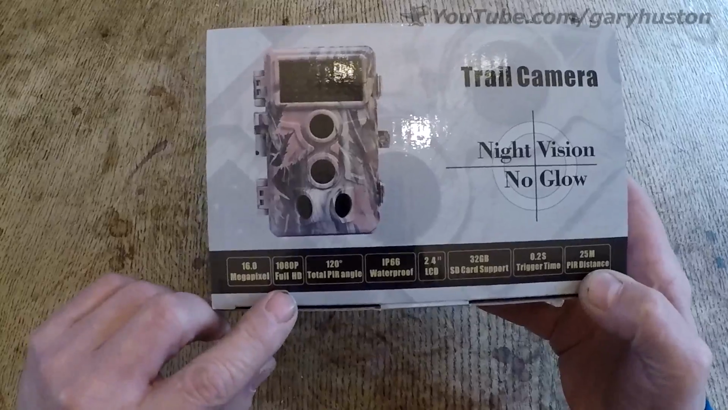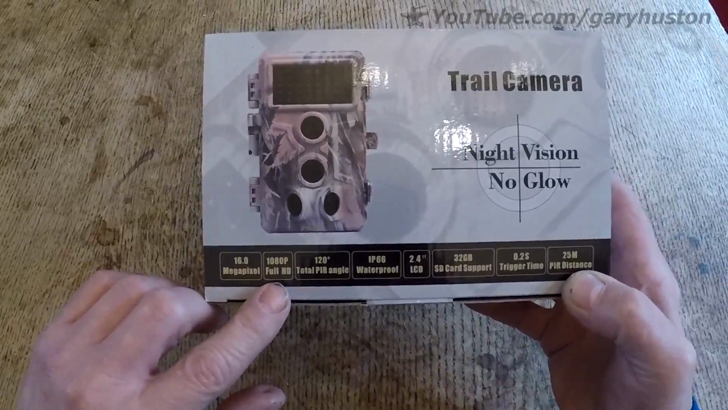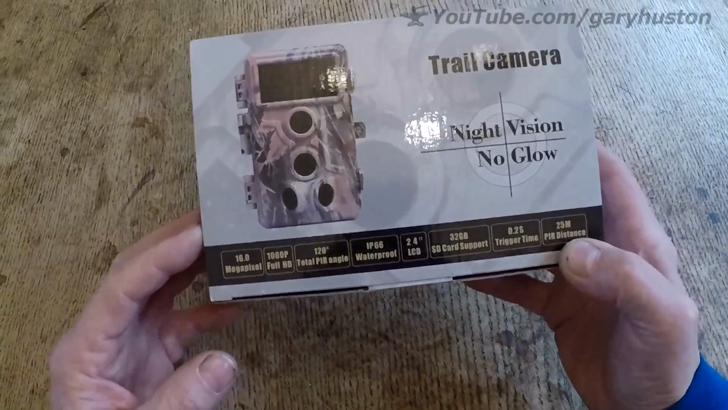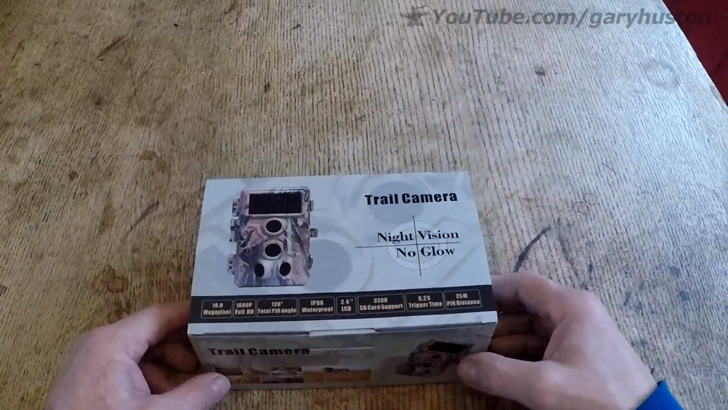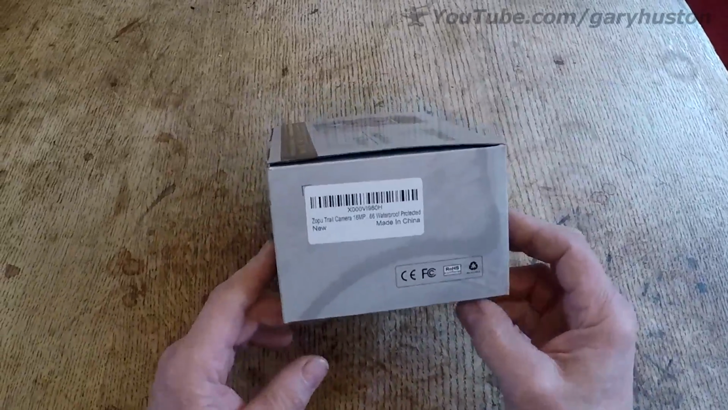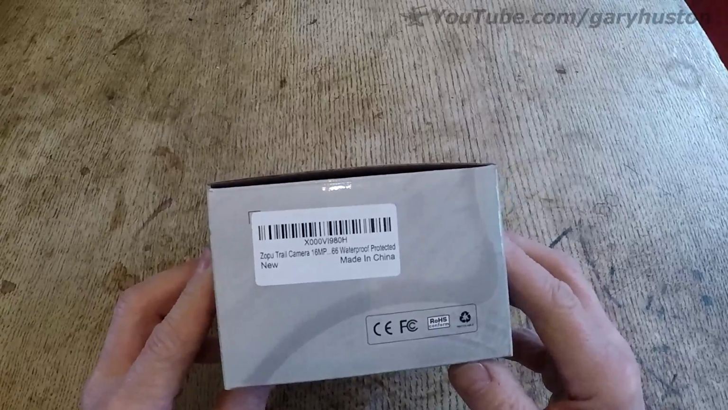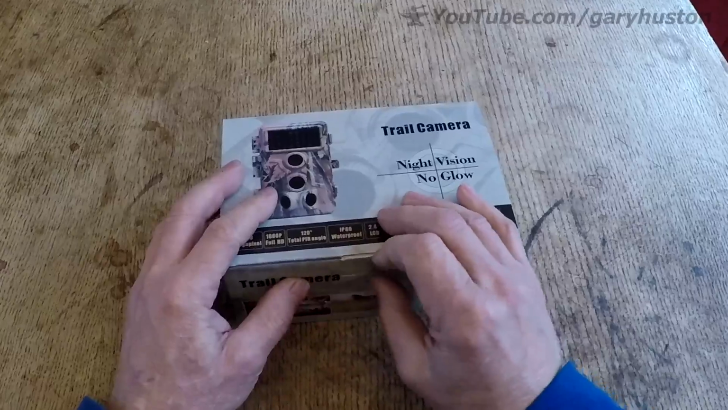The other thing yet to be seen is the 1080p. My last one claimed that, but it's dubious. And it also has a 16 megapixel camera. Again, we'll wait and see. And thirdly, it was cheap, under £50. It's not a well-known make, Zopu, never heard of them, but they do have a website unlike a lot of the others. So let's see what we get.